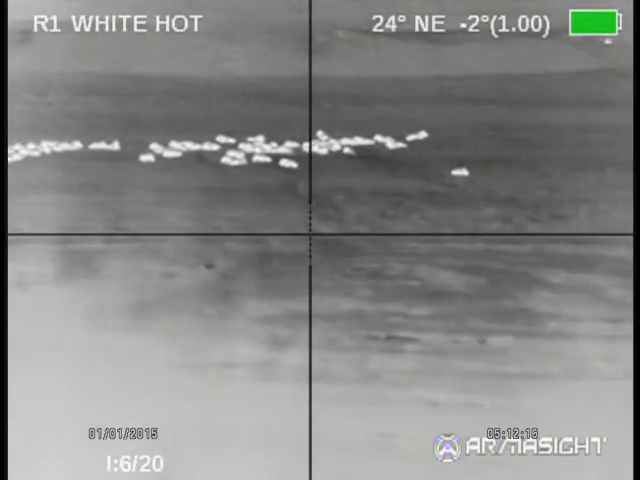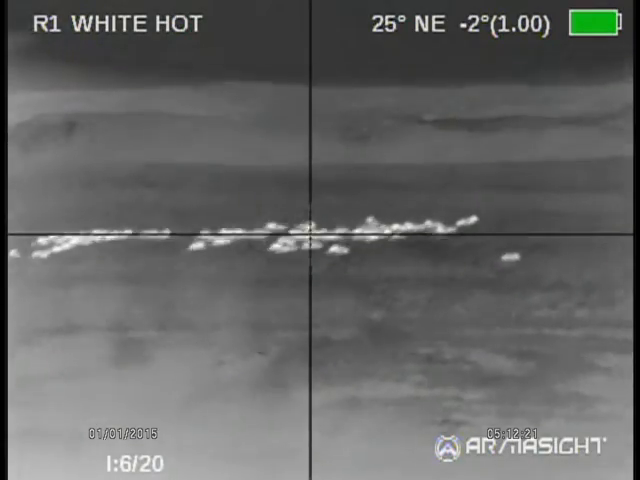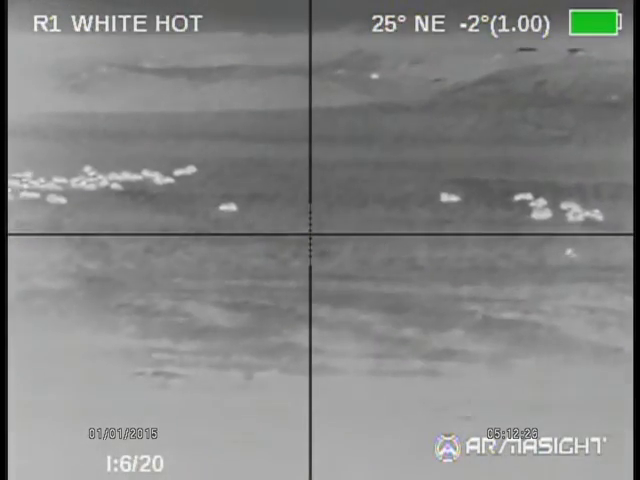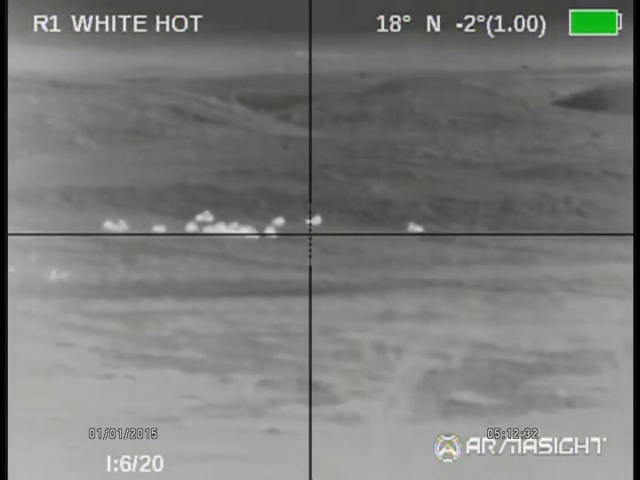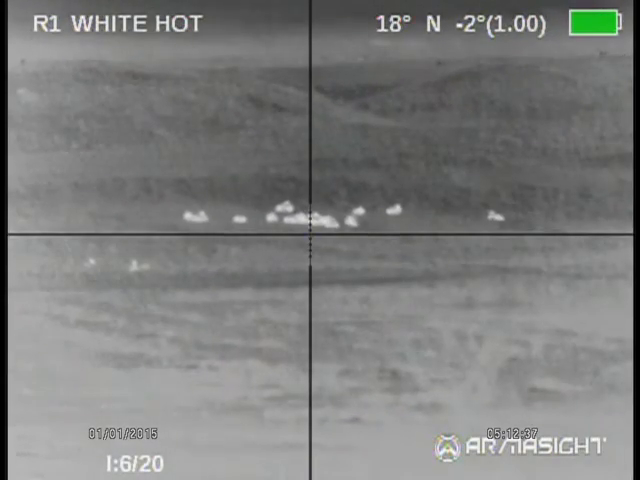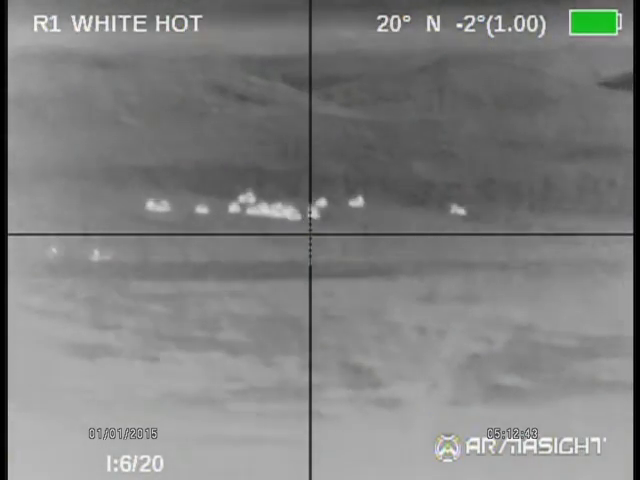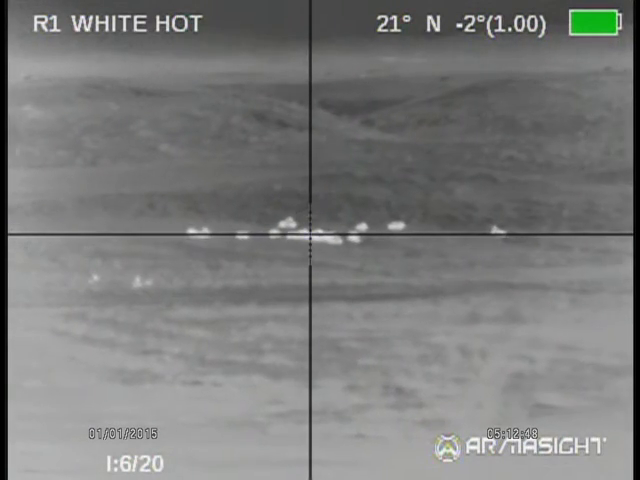This particular unit is about 9,200, something like that, retail. It's a lot of money, but it's top of the food chain performance-wise. I'm not really sure you could get your hands on anything that performs much better. It's just really huge and heavy. This unit's about 12 inches long, 3 inches wide, 3 inches tall, and weighs about 3 pounds. So it's pretty damn heavy.